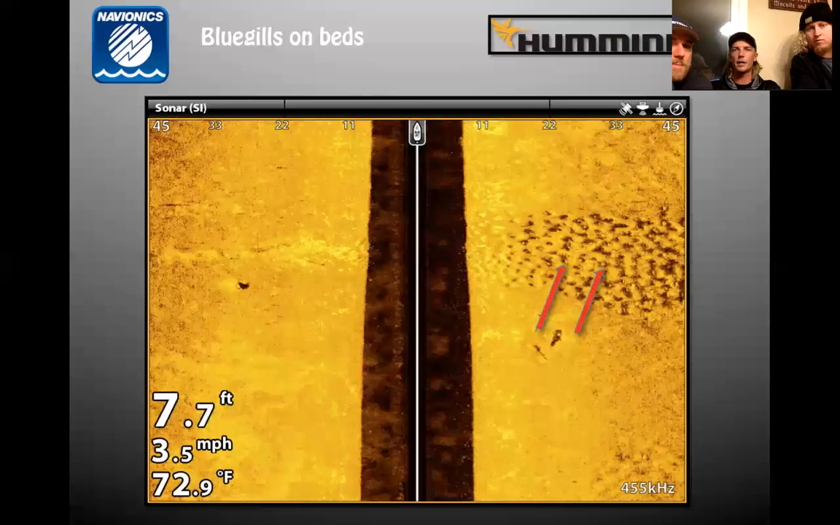Everyone sees them up shallow when you're fishing the bank, inside grass line type stuff. But there's a lot of bluegills that'll bed out into 20 feet of water. I've definitely seen them out 20 plus feet, depending on the water clarity you have in the lake and how it's set up for depth. But that's something to keep your eyes out for. If you got a moon phase in the middle of the summer or even early fall, those bluegill beds will have big bass around them for sure.